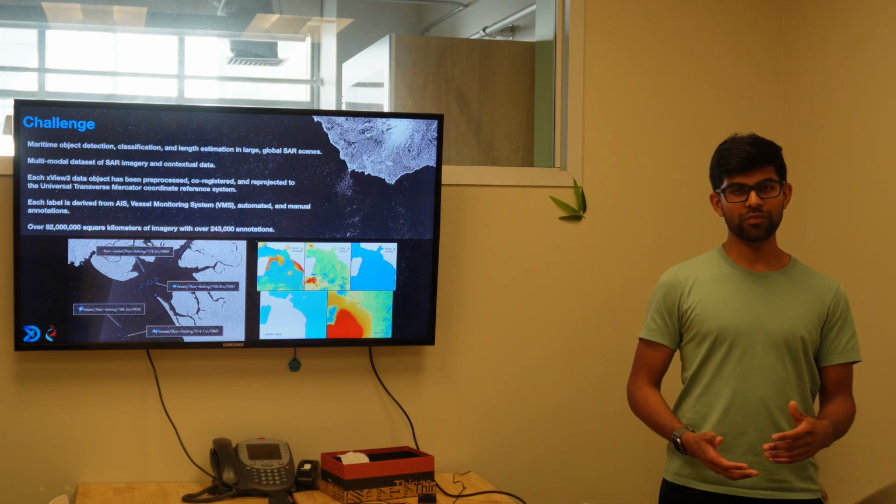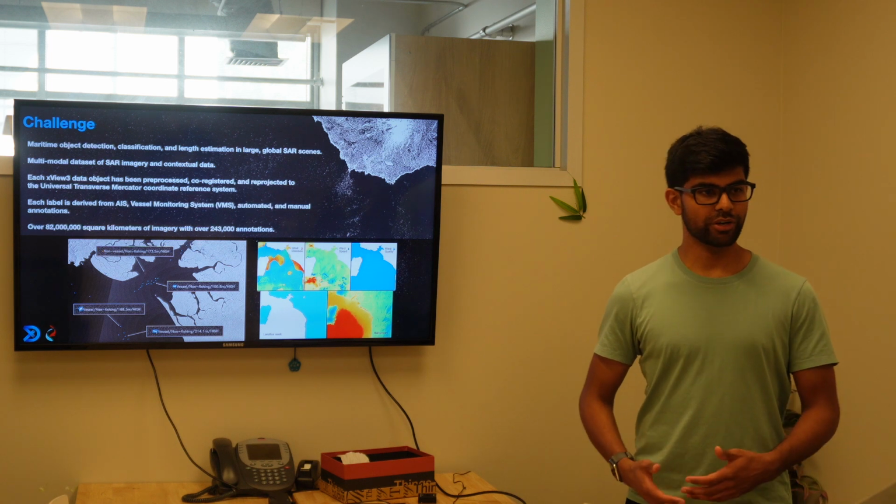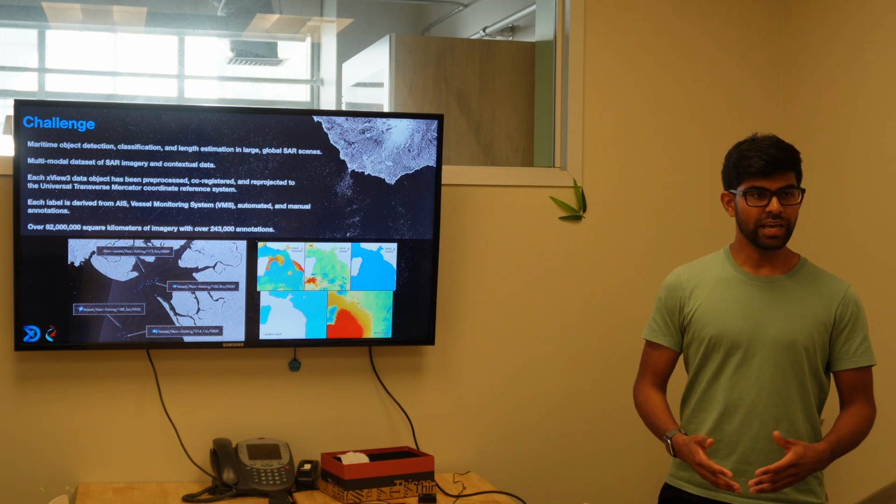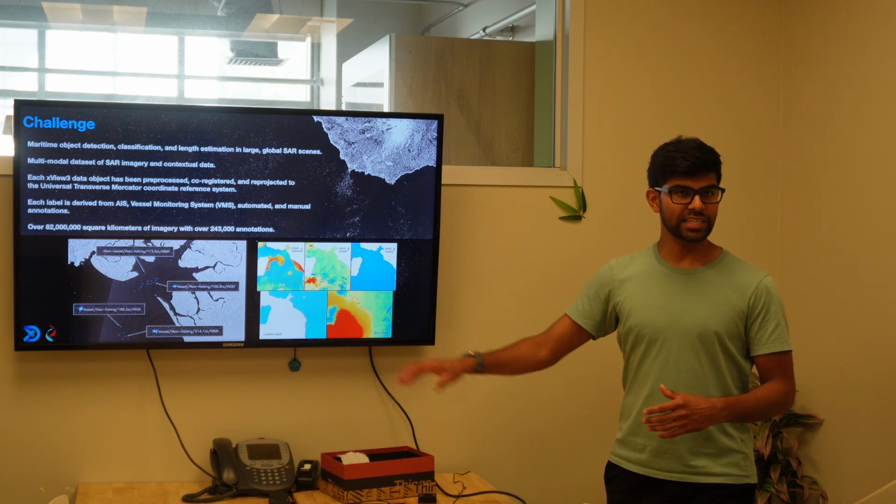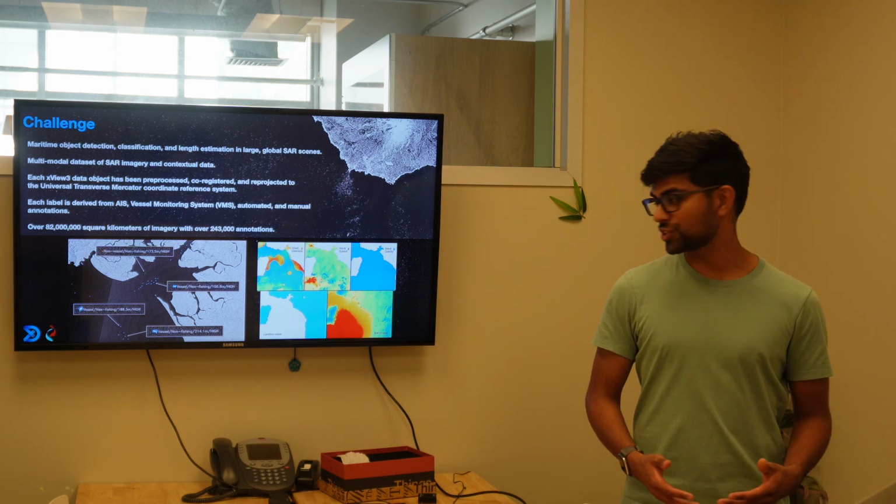And so that's what we wanted to focus on. The computer vision community at large does not work with synthetic aperture radar imagery. We are very familiar with RGB imagery, electro-optical imagery, and we wanted the world to work on synthetic aperture radar imagery to solve this problem of detecting dark vessels conducting illegal, unreported, and unregulated fishing.